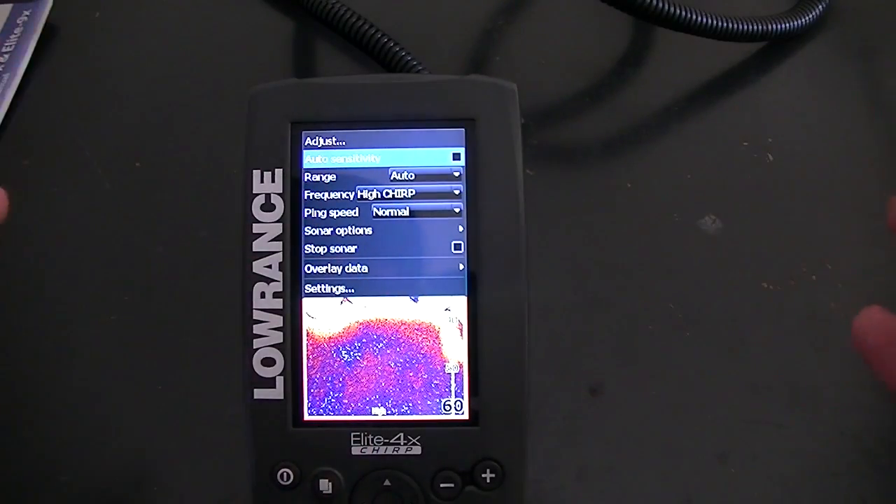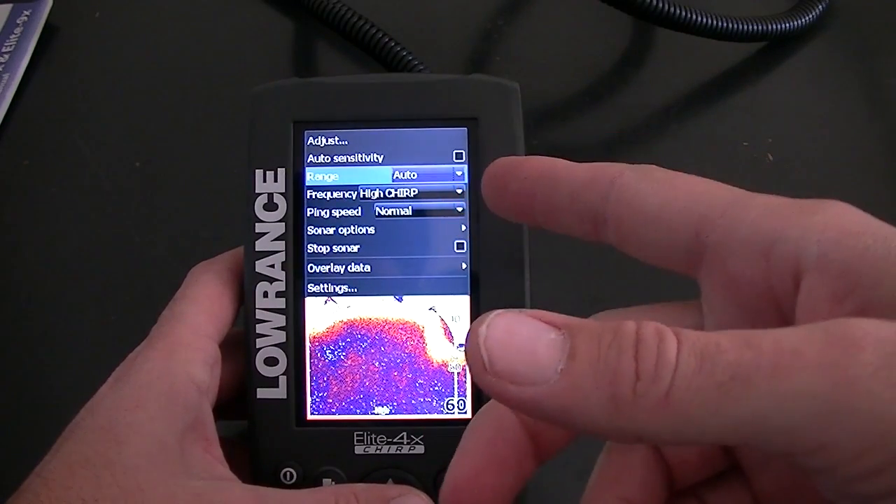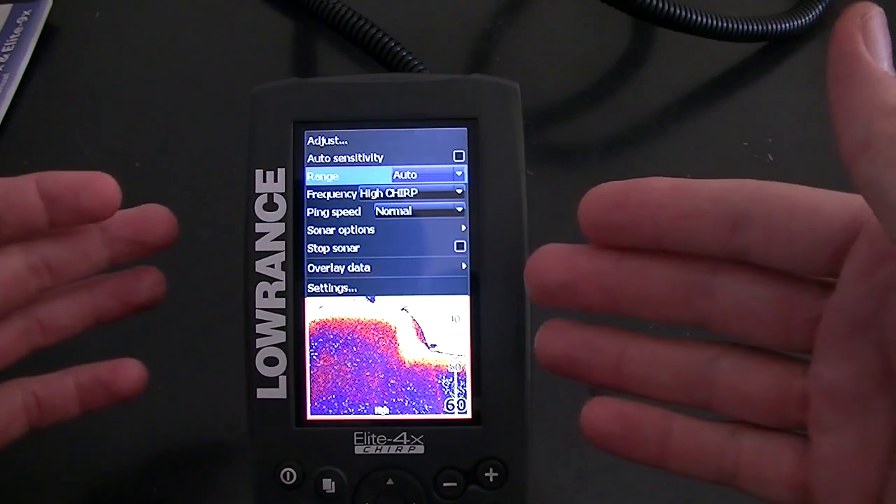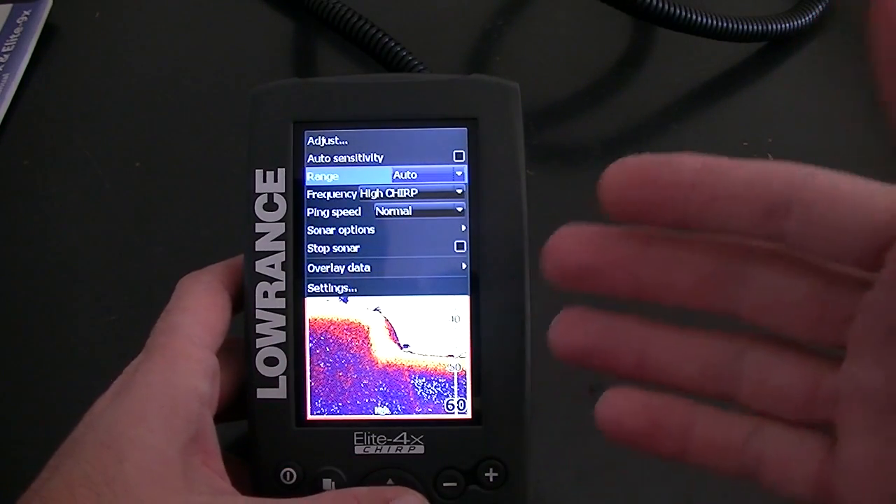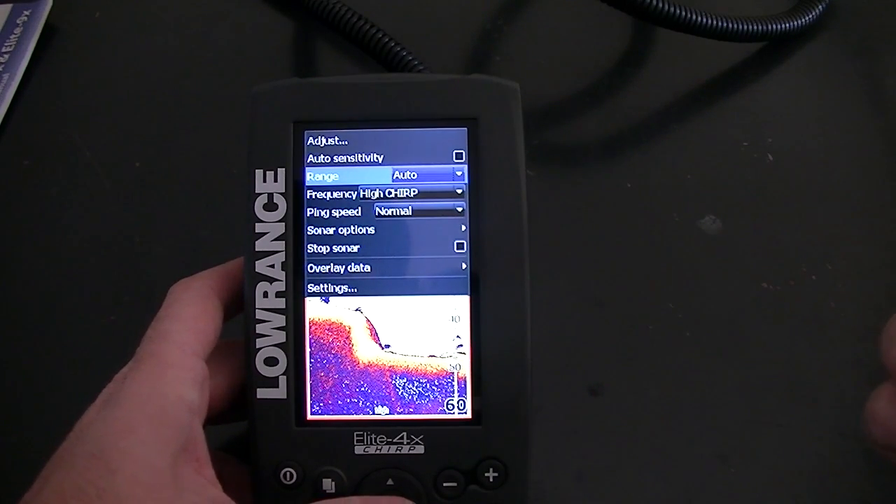But before even messing with any of the settings at all, you need to go here to your range. Now your range, you can put it on auto, and it'll take you where you want. But if you know for sure that your lake is no deeper than 30 feet, put it on 30 feet or 40 feet. Just maybe like 10 feet past what the deepest part of your lake is going to be.